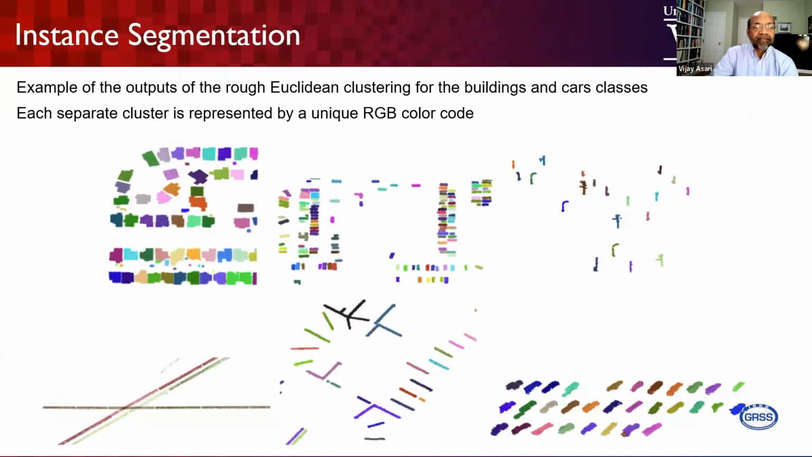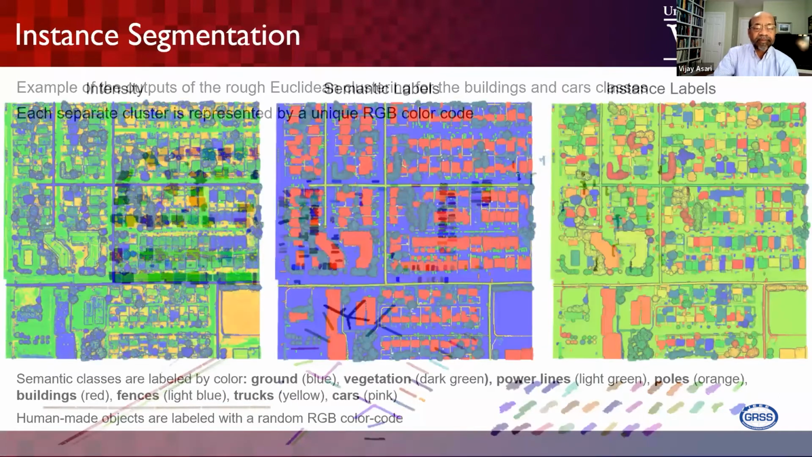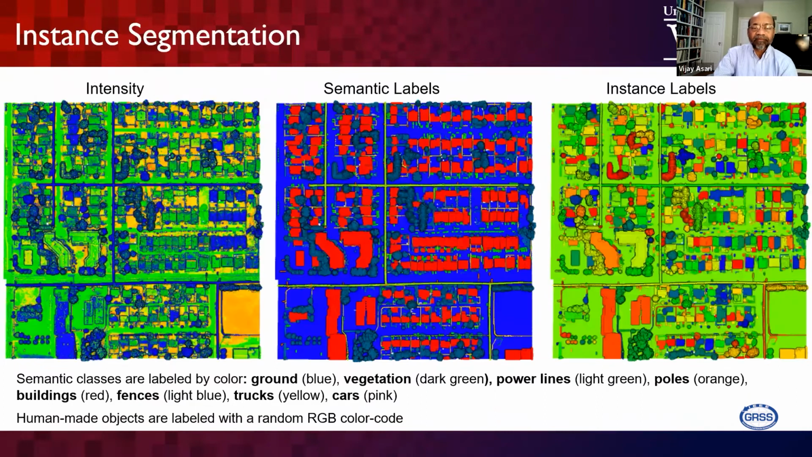And instance segmentation is basically done using a simple algorithm, using Euclidean clustering of all the points. Then each clustered group of points is categorized into one object class. Some examples of this labeling are shown: intensity data is provided in the leftmost column, and then semantic labels and the instance labels on the right side.